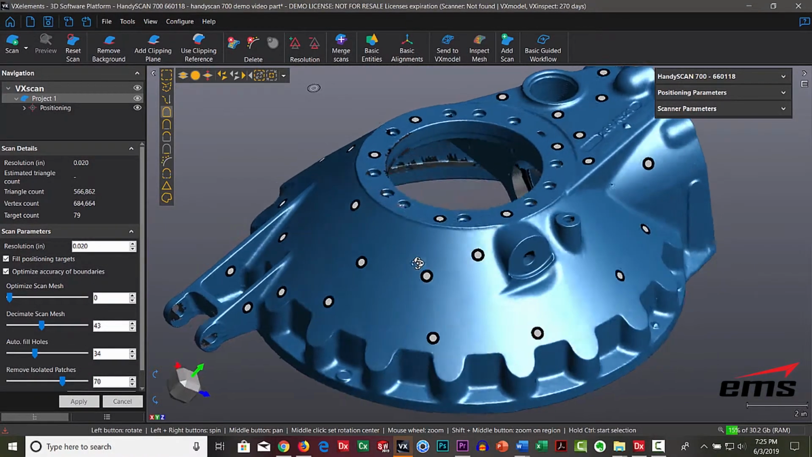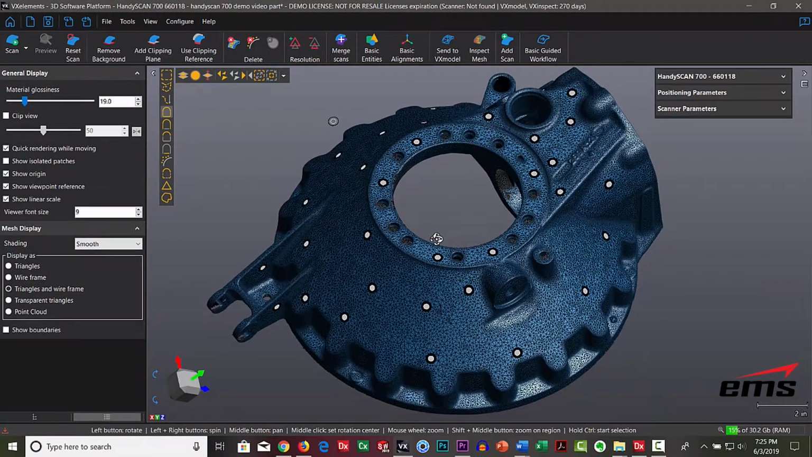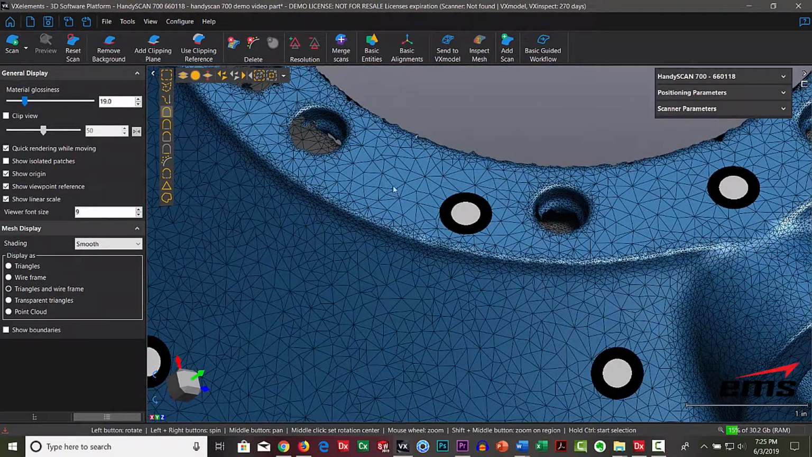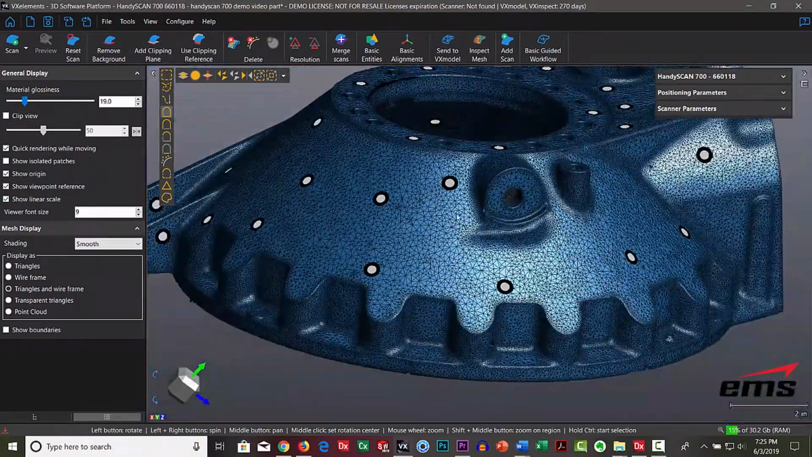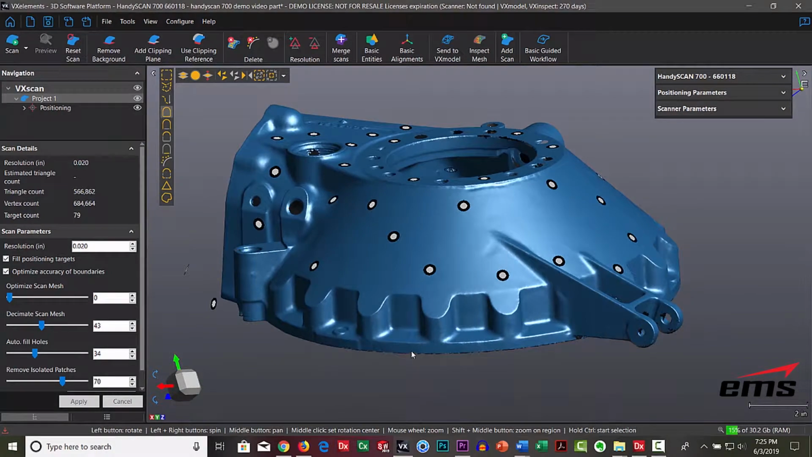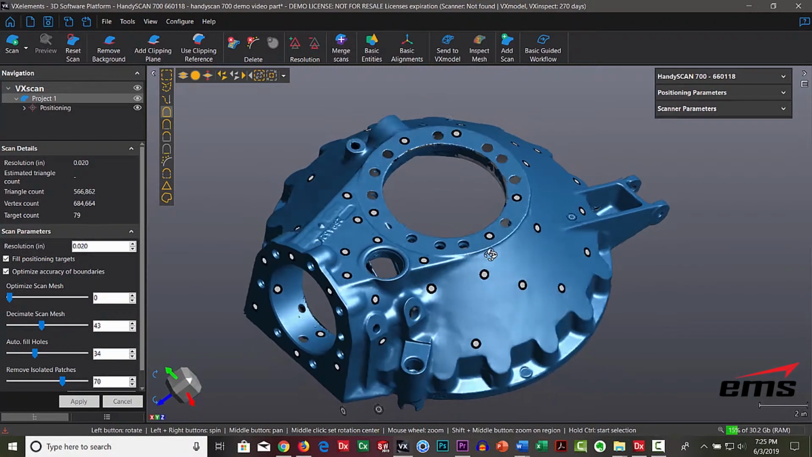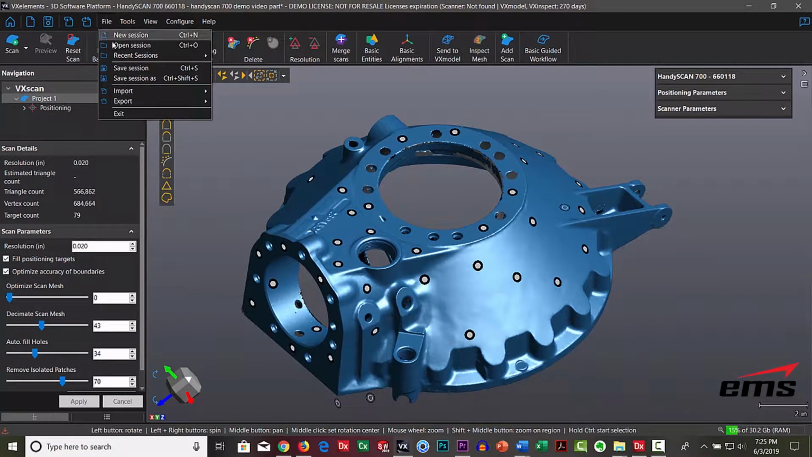Okay, so it's completed. Let's take a look at it. Our triangle count, you can see now is down to 566,000. If we turn back on our triangles, again, you can see much bigger ones in the flats, but yet in the curved areas, still keeping smaller triangles and preserving that. Let's set that back. So we can take a look at it. Everything looks good. You can see it filled in some of those holes. So we're ready to export it. So typically what we're going to do is come under Files, Export, and we'll export a mesh, which would typically be an STL file, to go ahead and send it downstream.